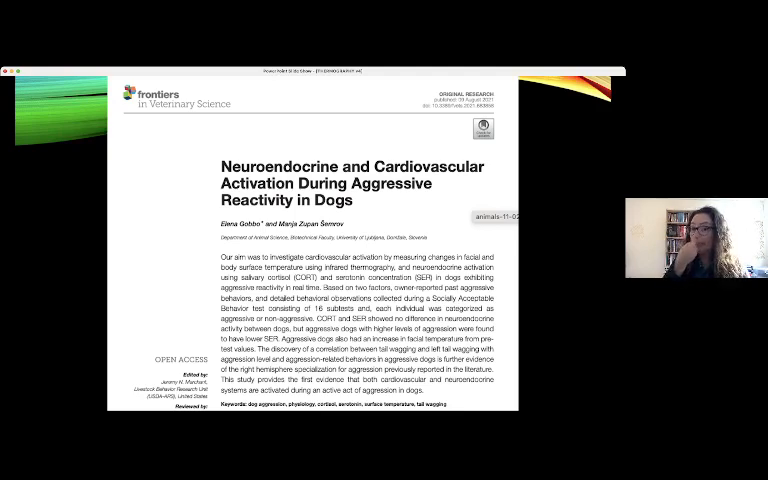Here we have another study of the use of thermography in behavioral cases. Here, the researchers performed thermography to evaluate and identify aggressive dogs. It's very interesting. In this study, they performed thermography of the dogs' faces, and they concluded that aggressive dogs have increased temperature in their faces. It's very interesting.